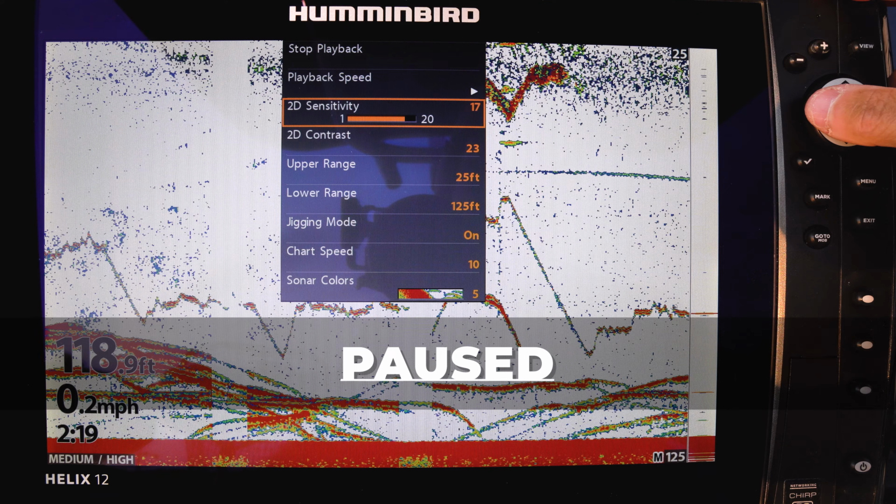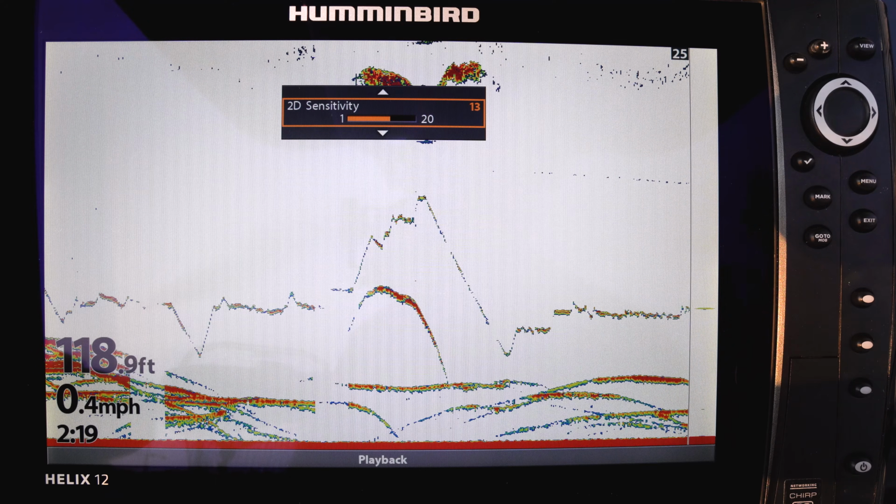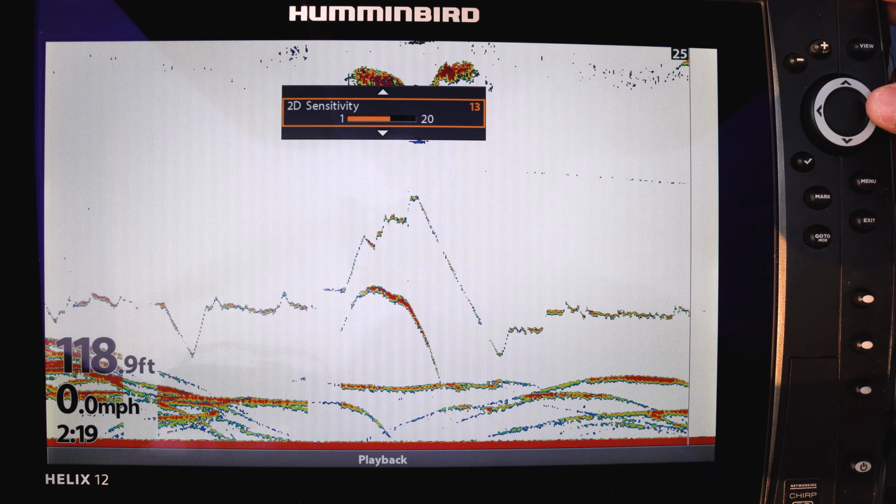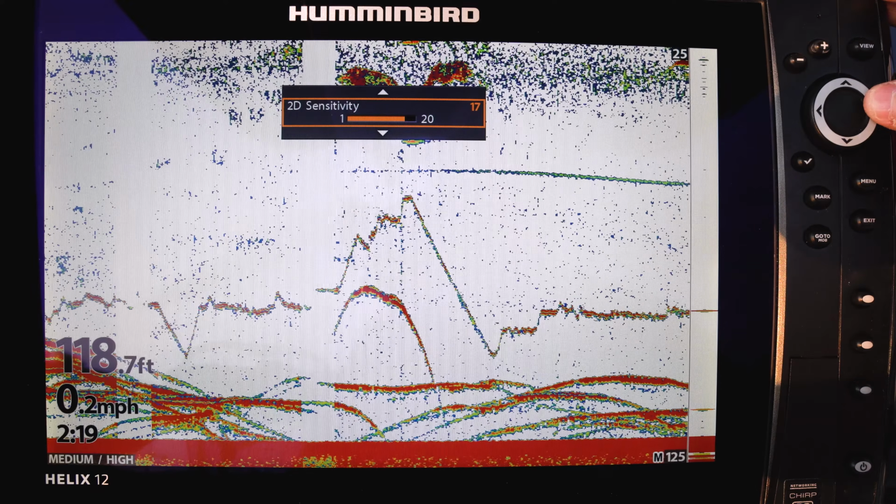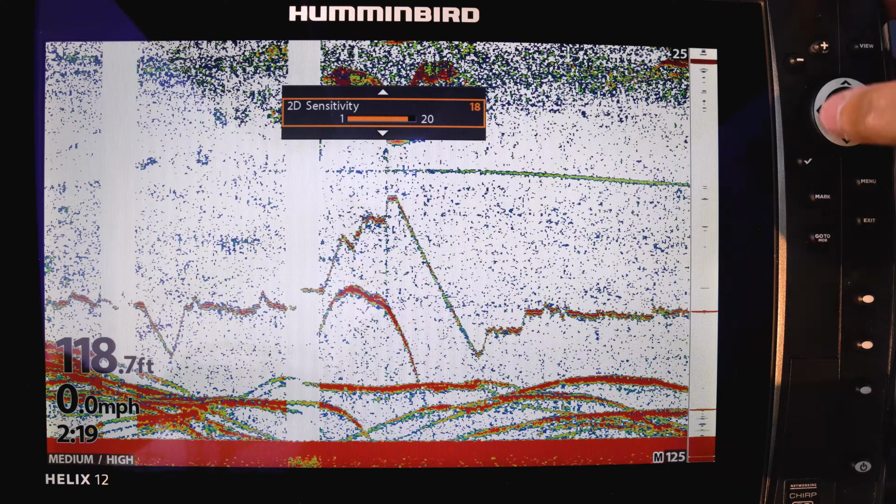When using the 2D sensitivity option, you want to dial it in so that you can barely see the blue interference throughout the water. This means you are capturing all the data you can possibly capture just before the signal to noise ratio gets out of control and makes your chart unreadable.